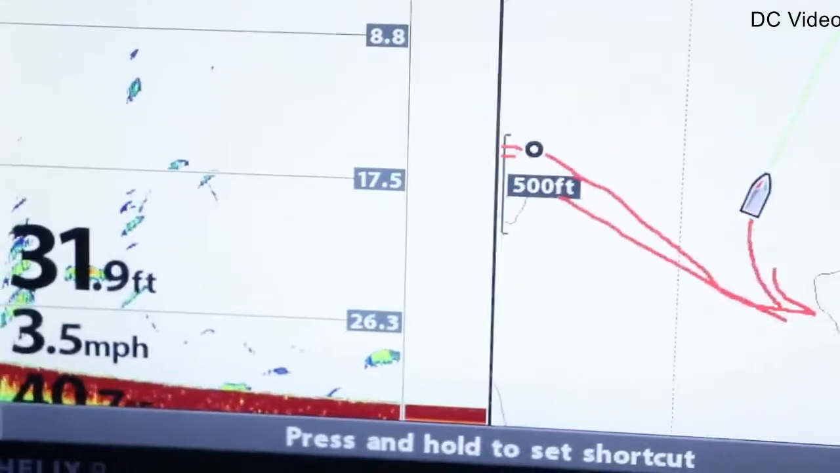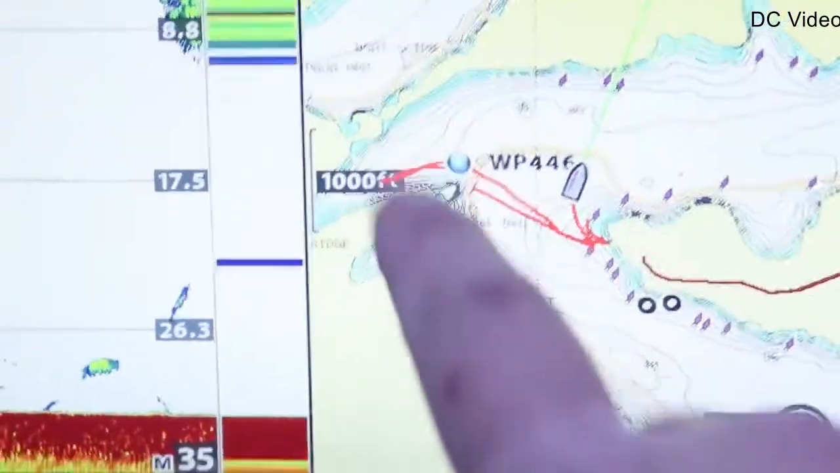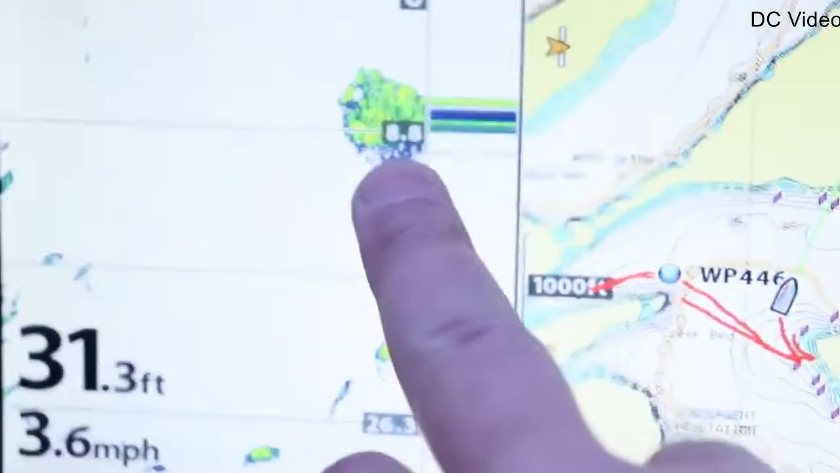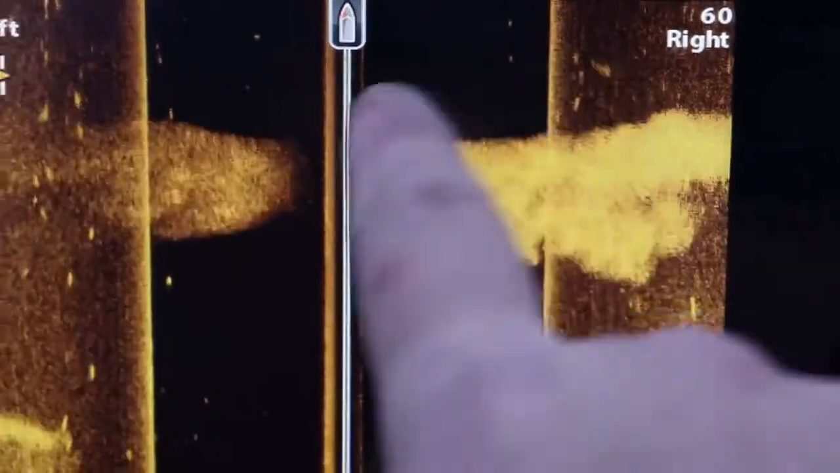We're gonna run way upstream. I was fishing back in this area, and there's some crappie back there, definitely. Oh, there's a school of shad right there. Let's see what they look like on the, oh my goodness, look at that shad. This is what I mean by bait. Unbelievable, just giant school of shad.